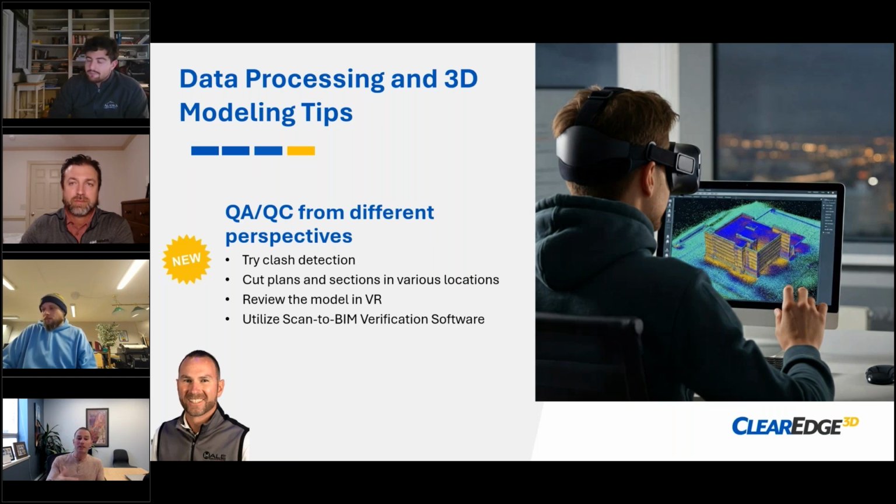And of course, there is software out there. I wouldn't say it's wide ranging, but there are several vendors, ClearEdge being one of them, with Scan-to-BIM verification software. These tools will help you identify those things that you're not going to find otherwise. Just like clash detection, you can do that manually, going through step by step, but if you can automate some of these things, it will definitely be better than just the human eye. So think about implementing these things. Yeah, again, it's a unique world and there are a lot of new tools out there.